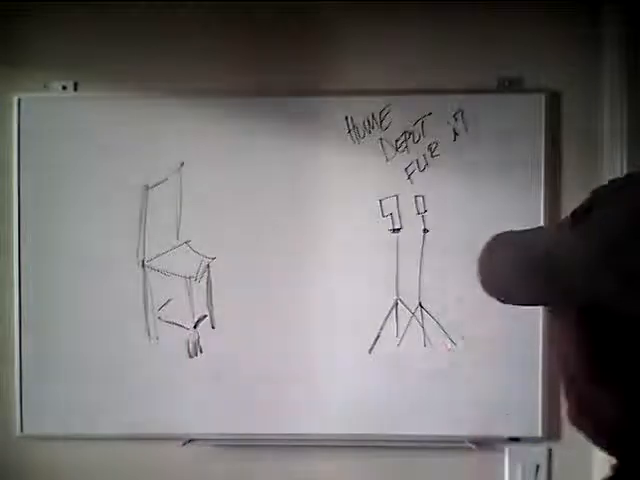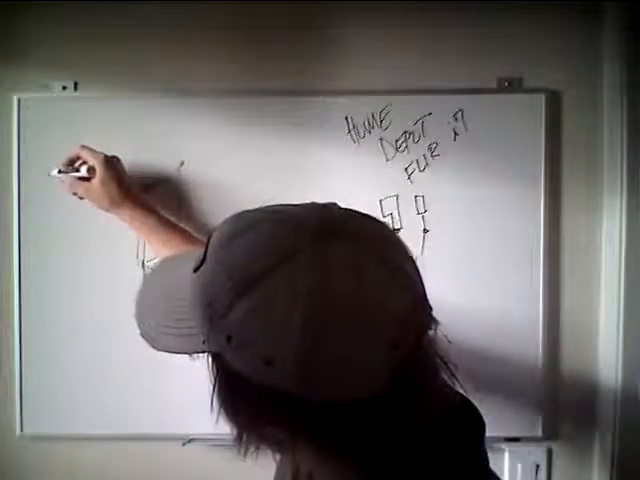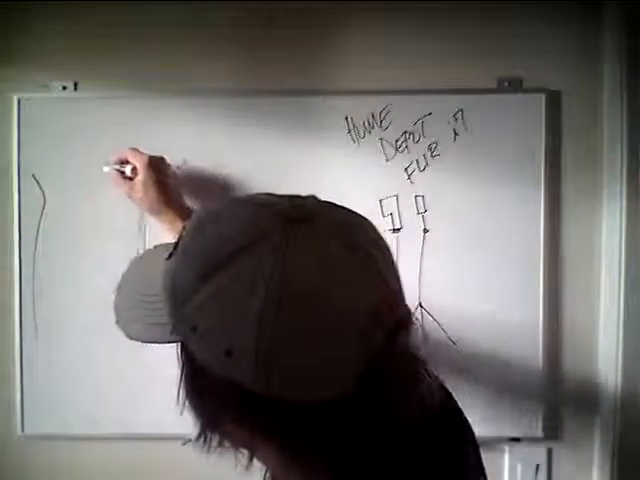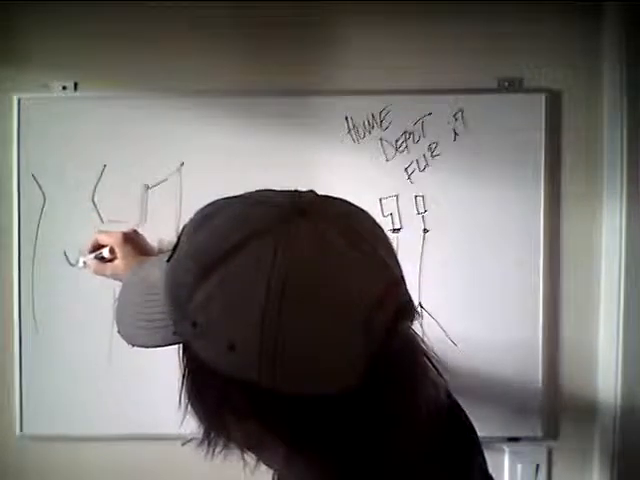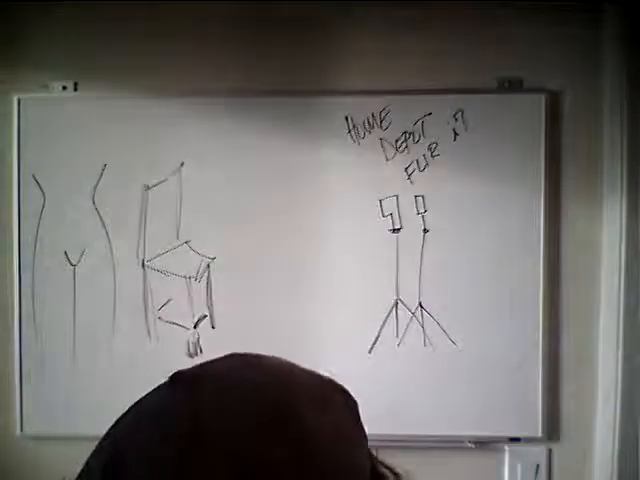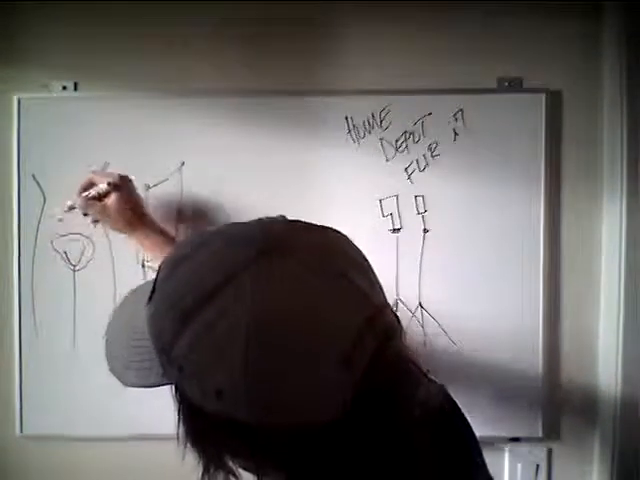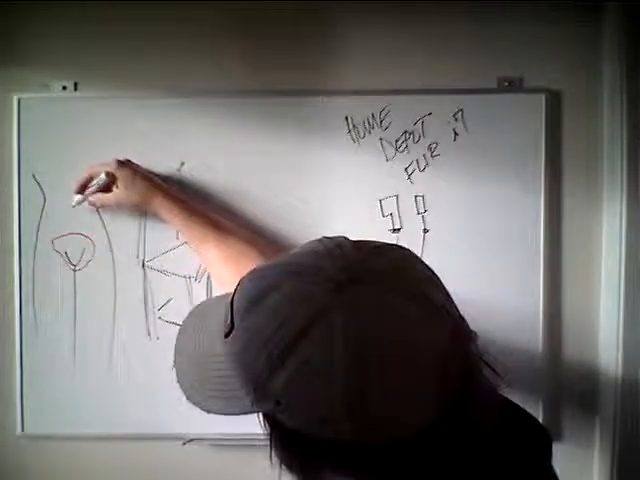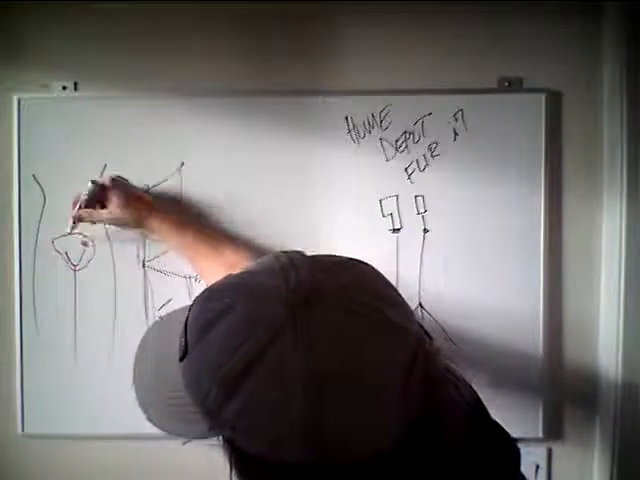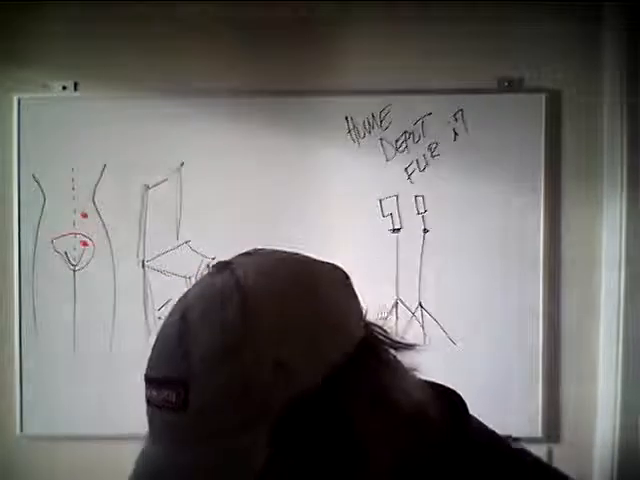and I captured that, and I did two sides. I did experiments on. This is the area of the body that's embalmed. So I did experiments here and here, and then on the other side of the body, I did experiments.